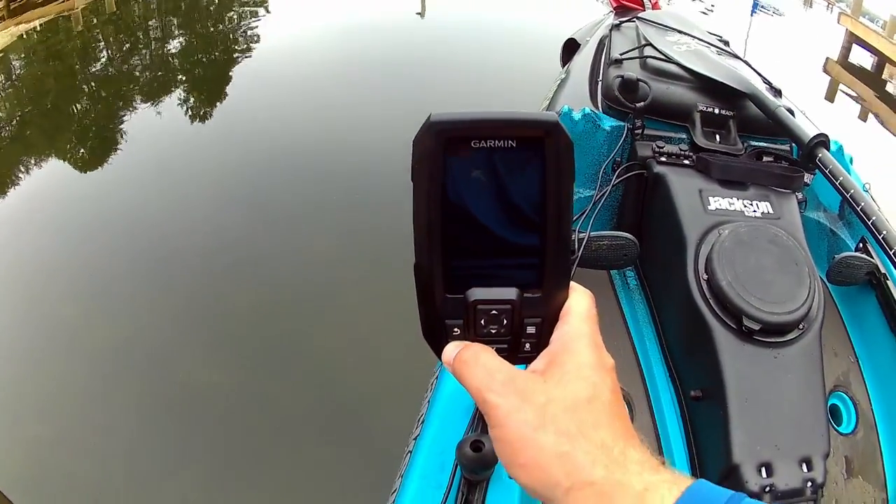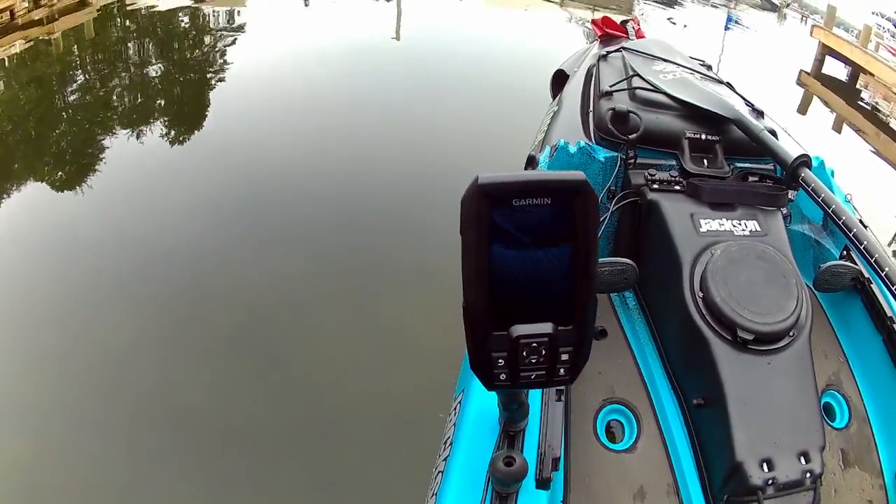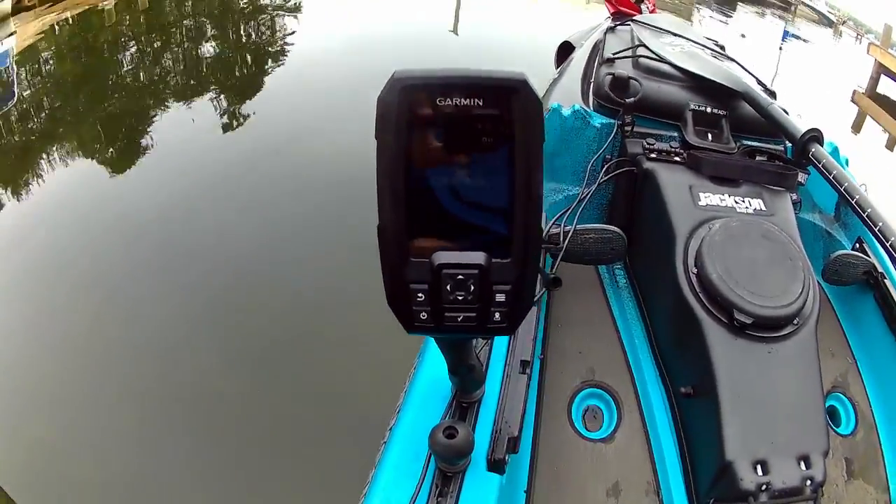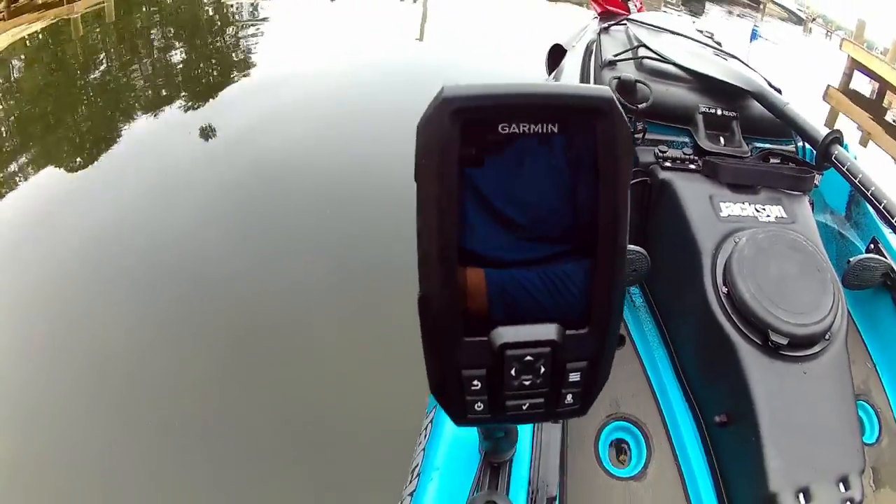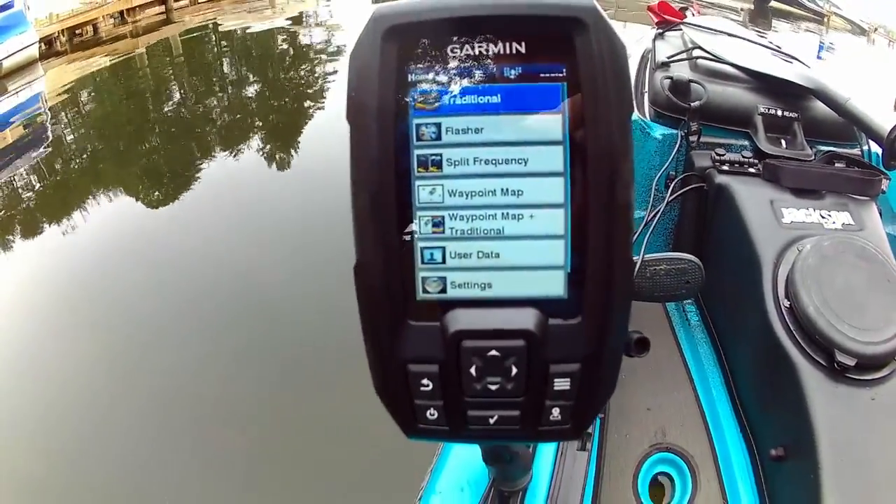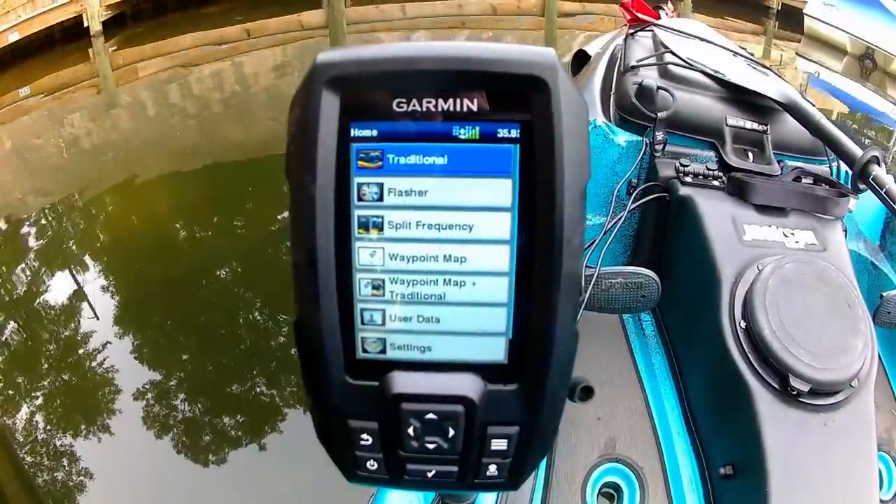It's easy to use, it's packed with a ton of features for its price point, and the best thing of all is it's not going to break your bank. Coming in at just over $100, it's going to leave plenty of room for a quality setup and for you to buy some extra fishing tackle with the money you're going to have left over.